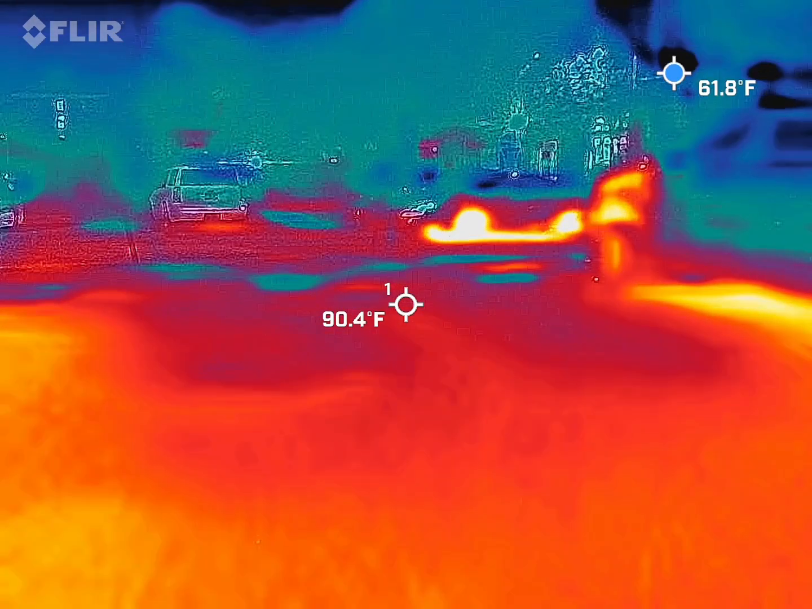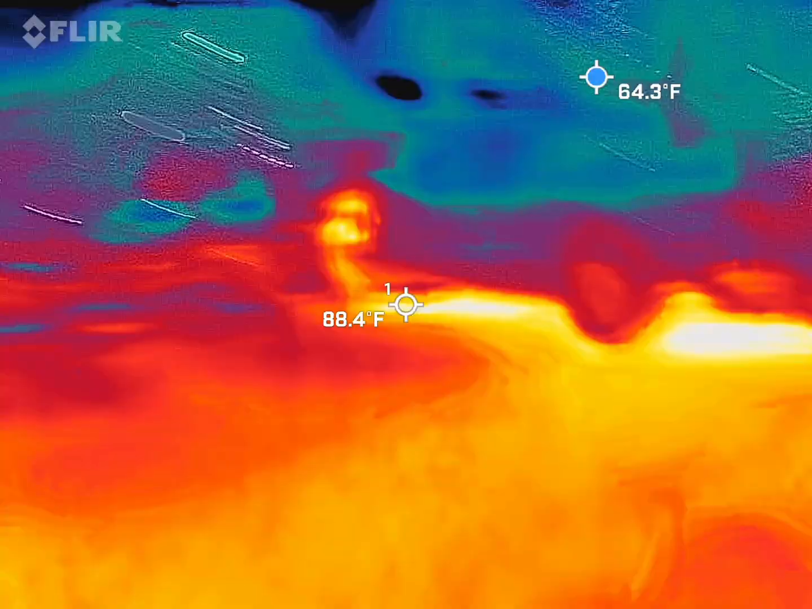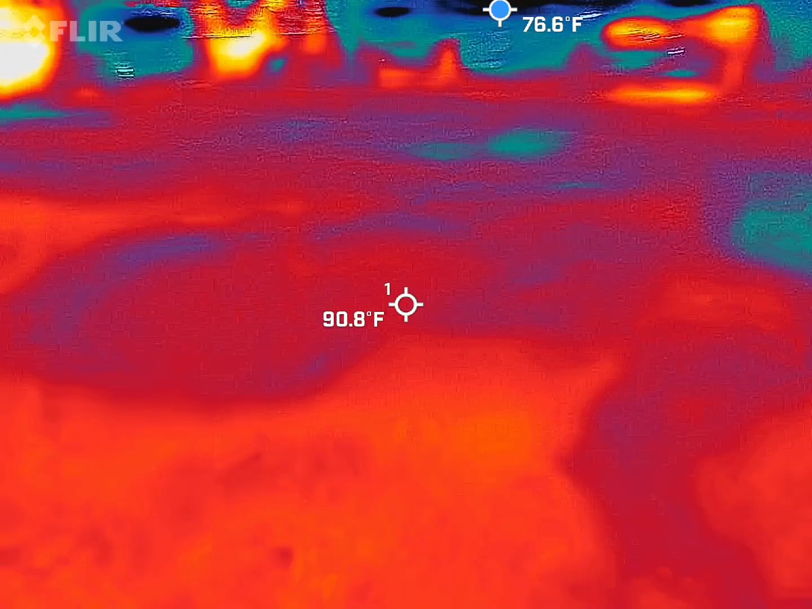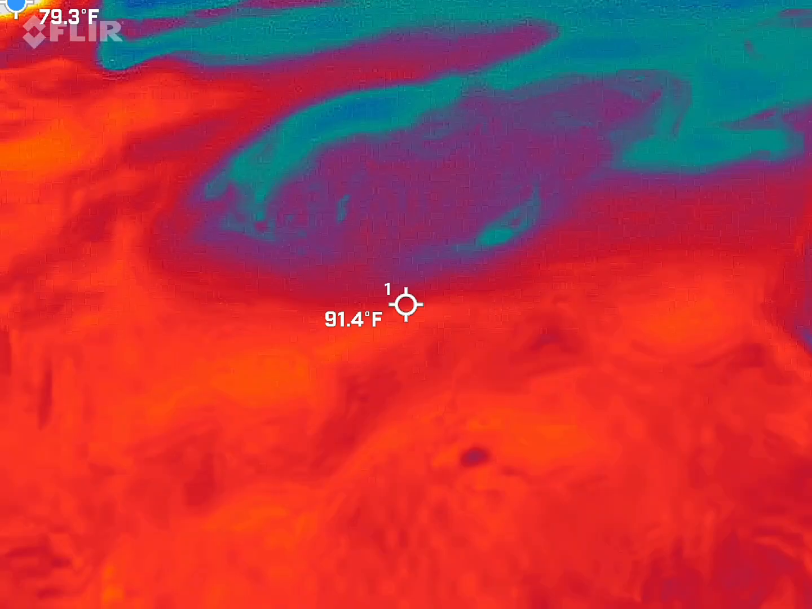Oh, by the way, look, that's the sky. Forgot to warn you. Oh, okay. So the sky has no surface. It reads surface temperature only. Gotcha. So that blue dot, you want to try to keep the sky out, because it'll default every time up there. Got it. So debunked. Look at that. Very cool.